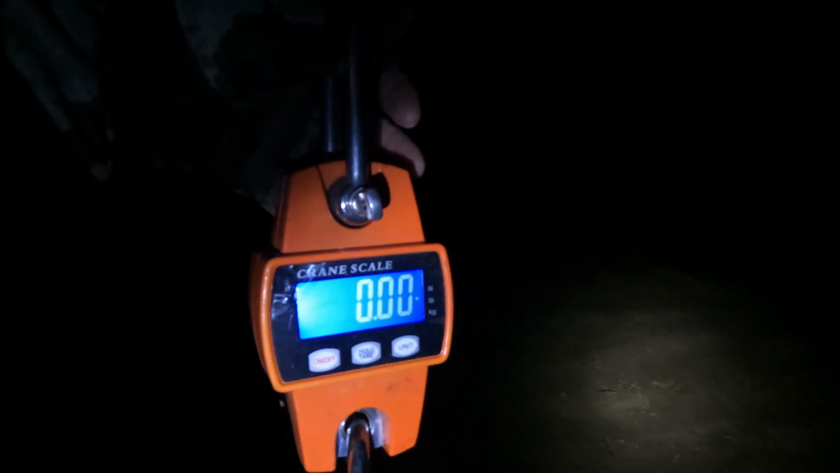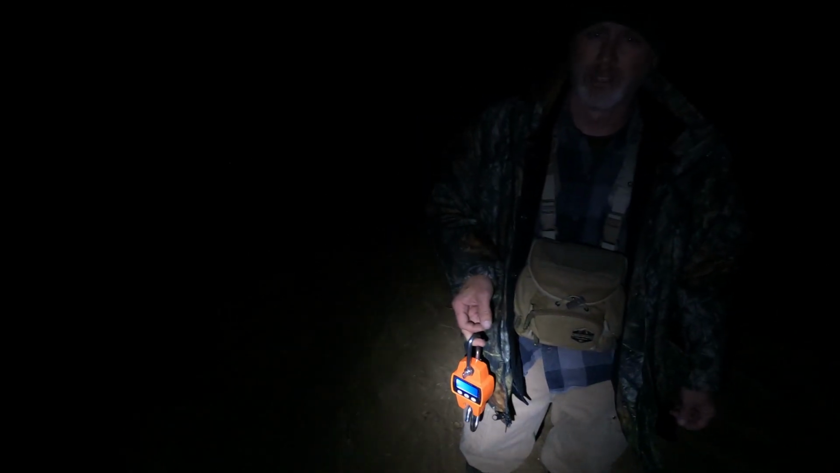We got the scale zeroed. It's got the little beaner on it. 42.44. It's probably the heaviest one I've ever killed. Really? I think so. 42.44. Do you remember us getting any heavier ones than that?